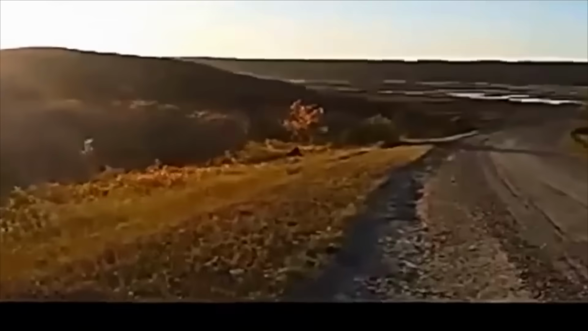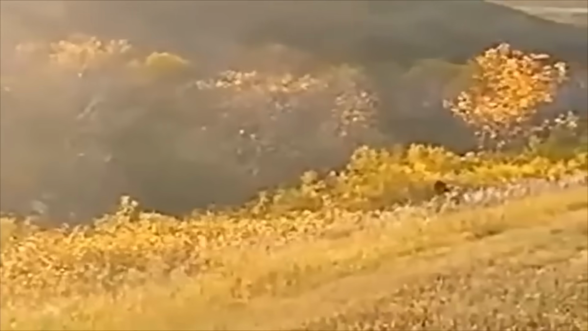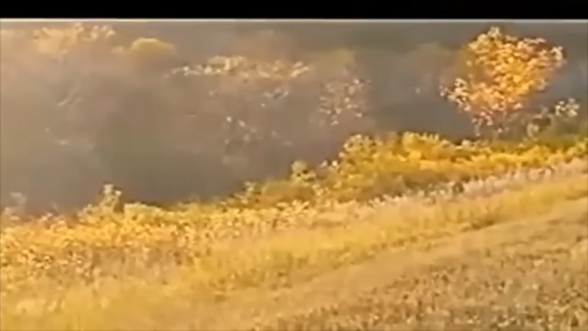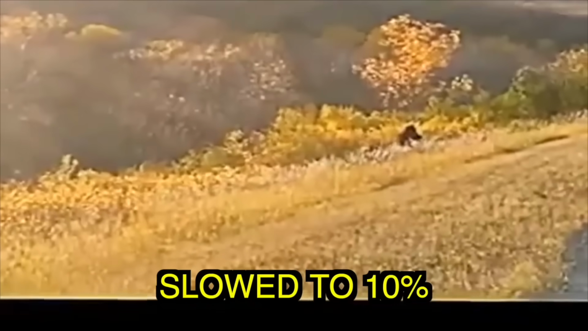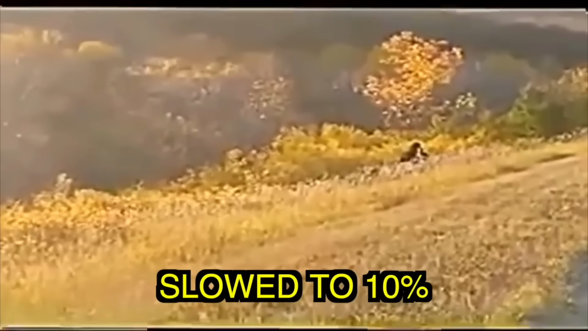The footage shows a tall, bipedal figure striding calmly toward the tree line. Its neck short, arms long and swinging, features often linked to Sasquatch reports. Within seconds, the figure disappears into the bushes, leaving only this brief video behind.